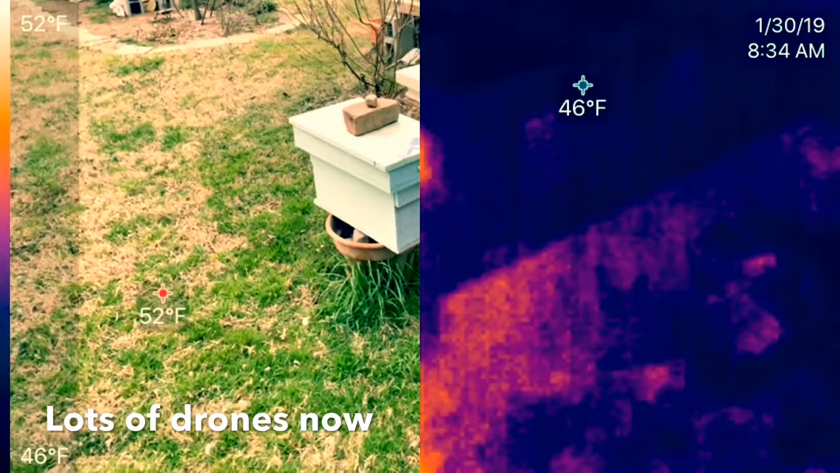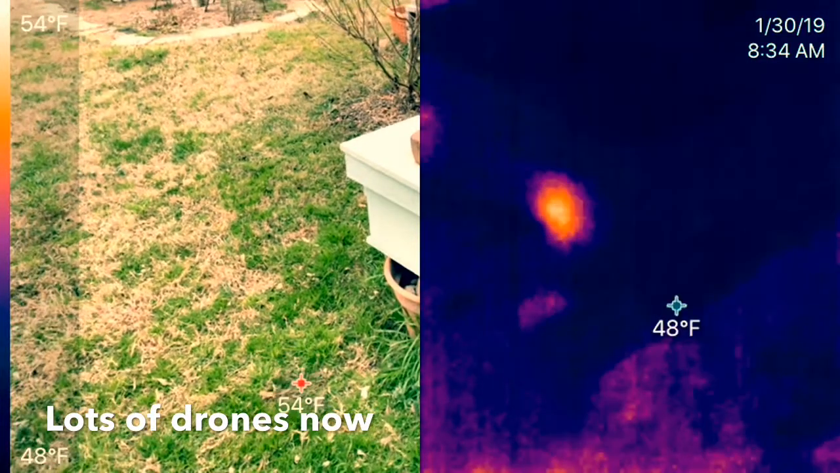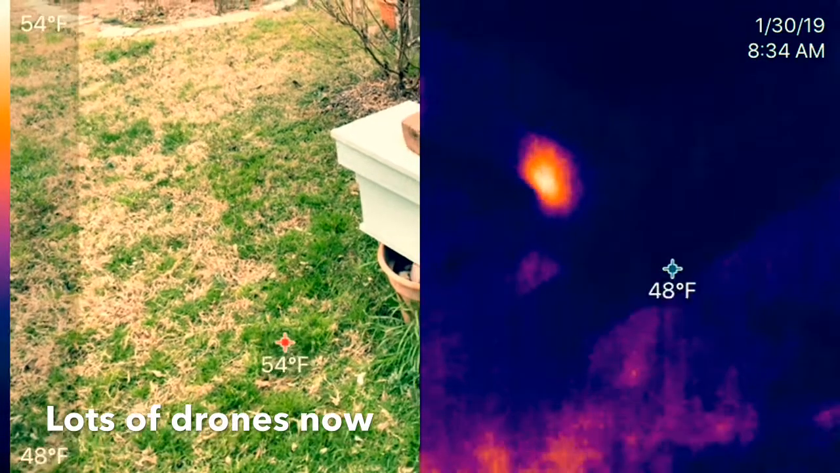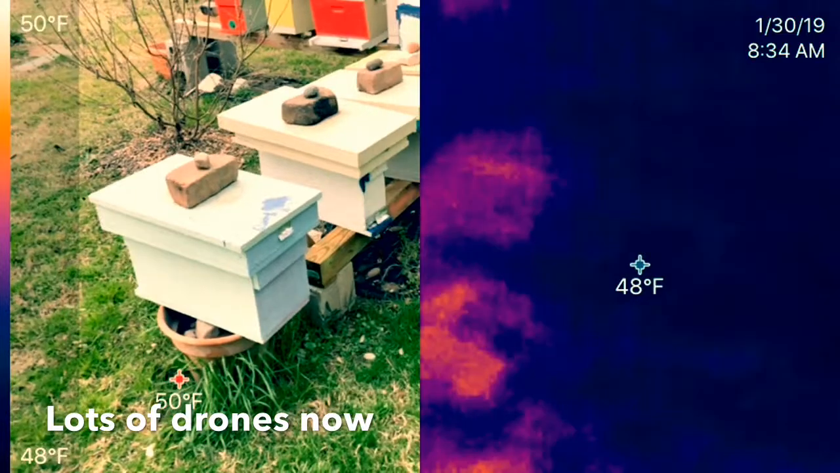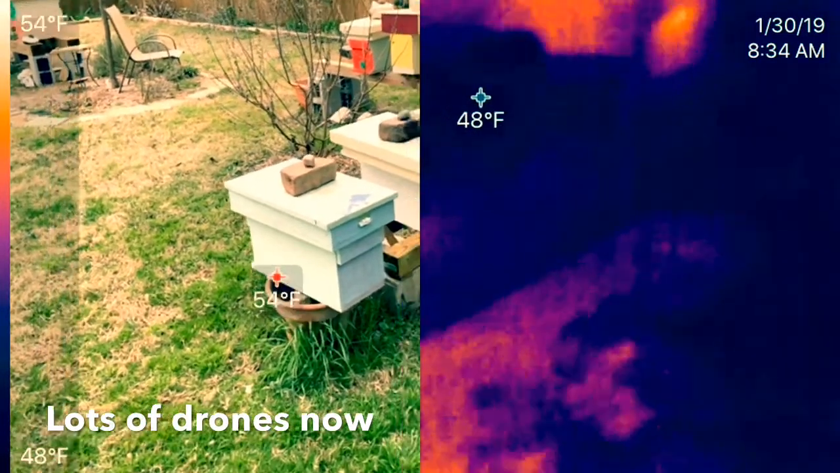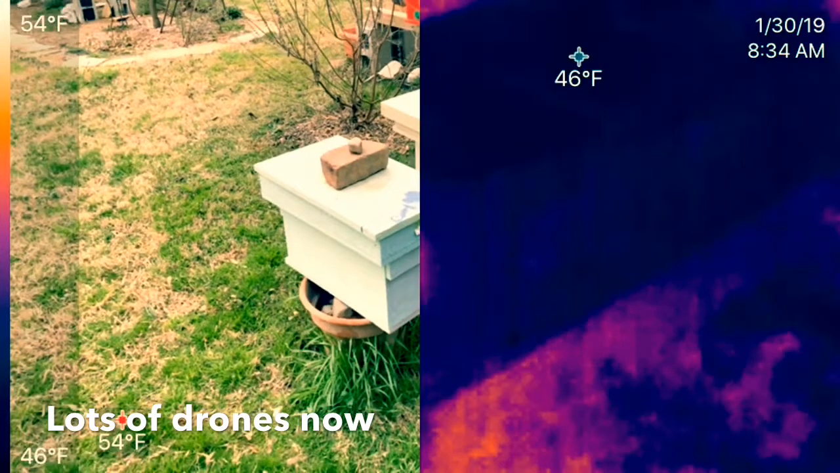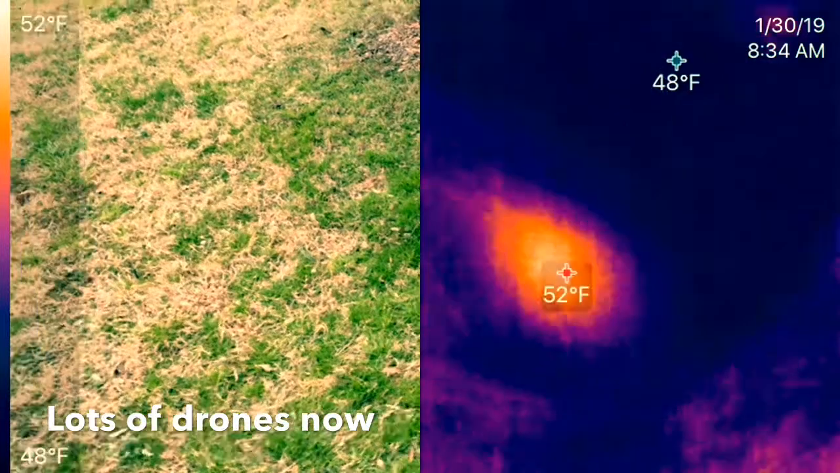So I just wanted to do a short video today. It's probably about 34-35 degrees outside right now, and I just want to go around and check on some of these hives. I've got a couple that have just one frame of bees in it, so I just want to see what's going on here.